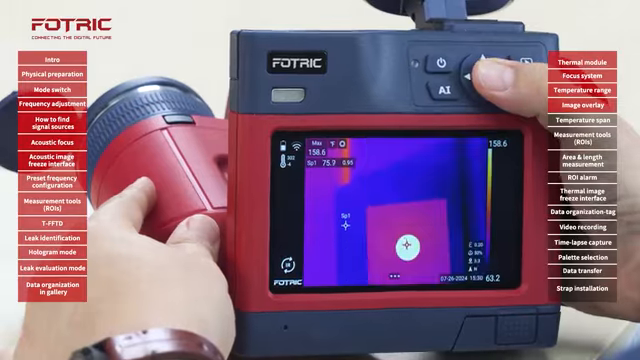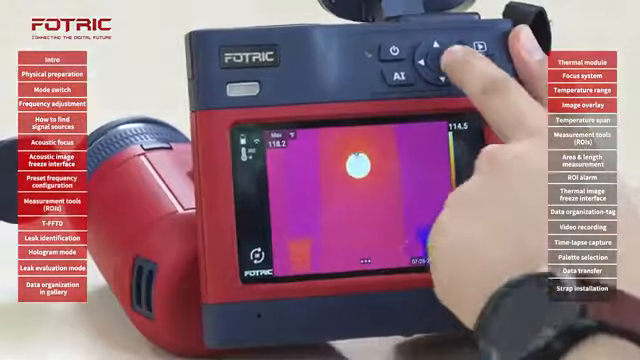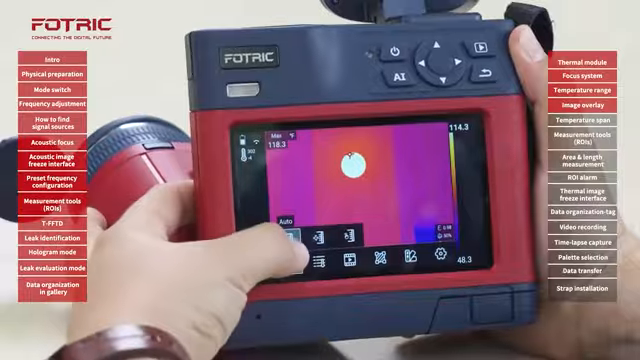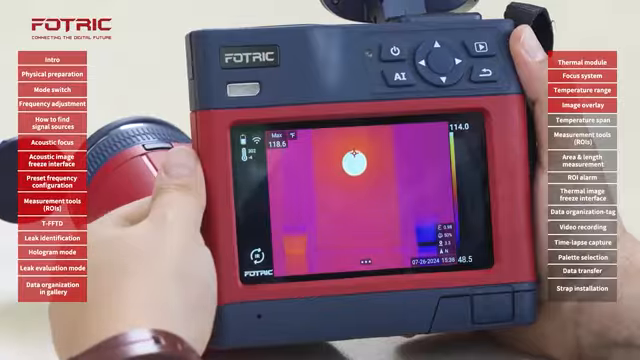After clicking enter, the values on the entire screen will be adjusted. Once your parameters are in place and we're ready to take a picture, we can adjust the span and level of the image. First, I will go to the main menu, temperature scale, choose auto. This can help me to do a general scan to identify specific areas of interest.